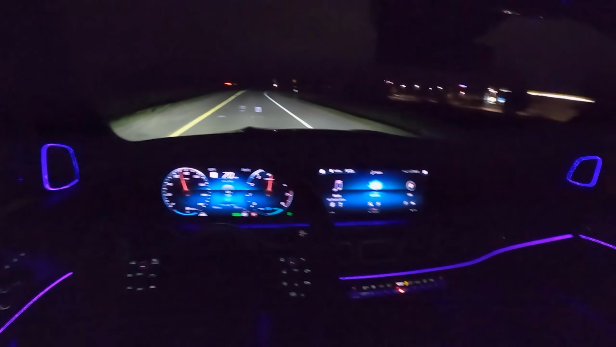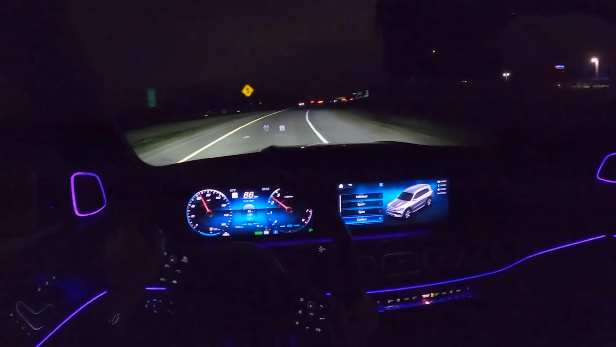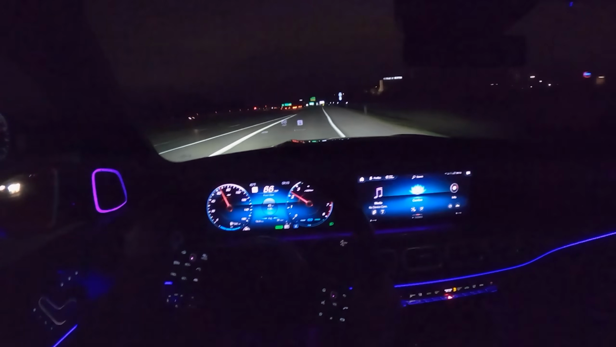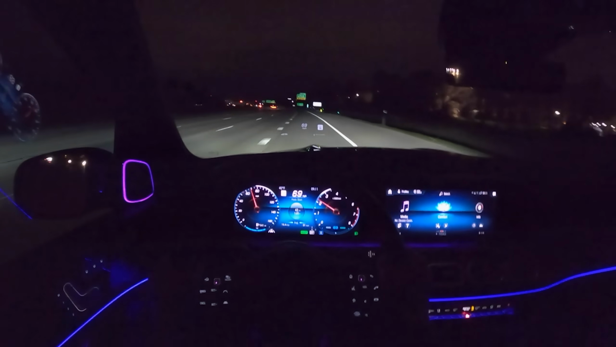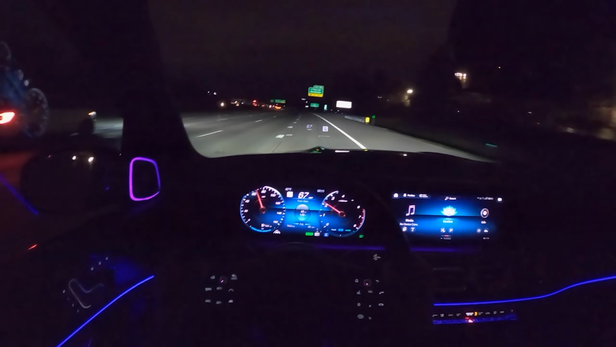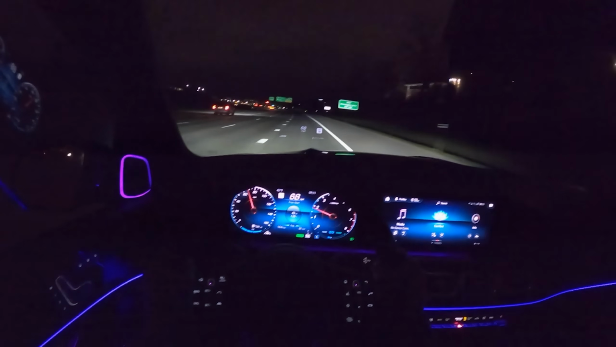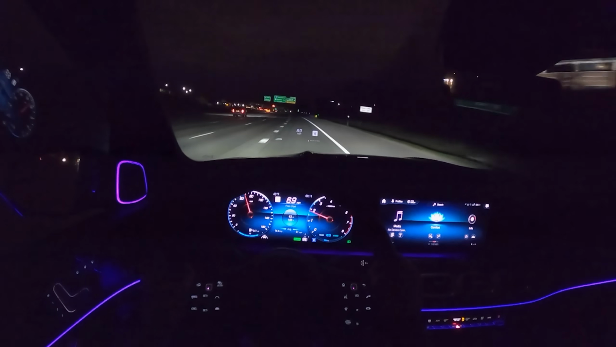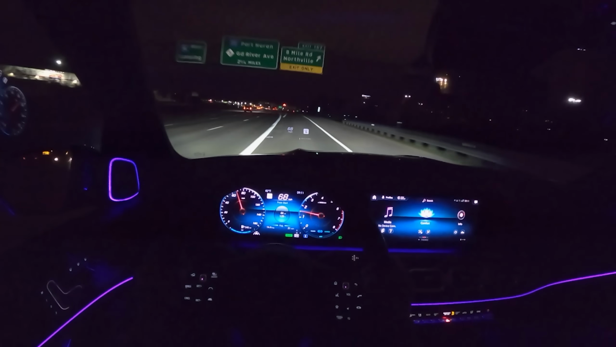Even on winter tires, it can pull some pretty impressive cornering numbers. Getting up to highway speeds, it's dead quiet in here. There's a little bit of wind noise from the wing mirrors, but no tire noise. You could drop a pin in here and you just have to kind of whisper to your passengers. It's pretty nice.